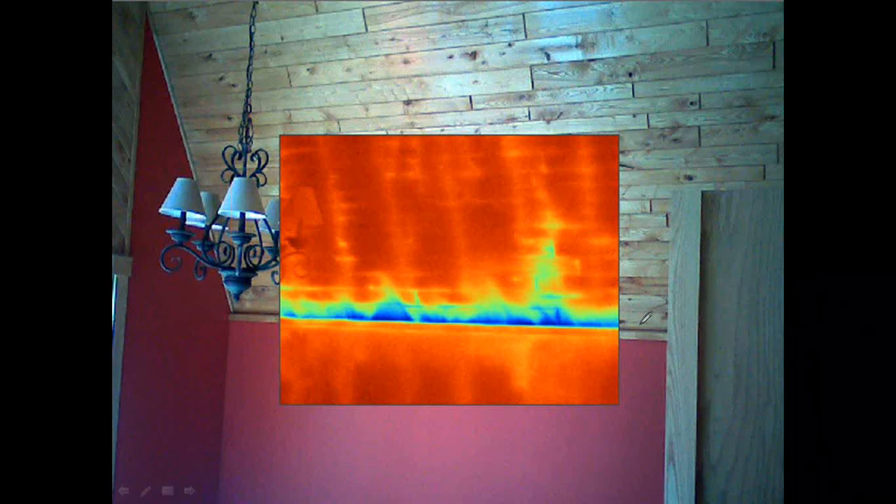Here was a case using a blower door. This is a home where we see some cold air infiltration being drawn in around the area where the ceiling and the wall meet.